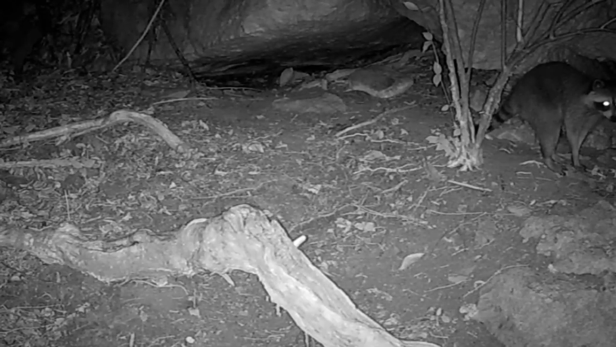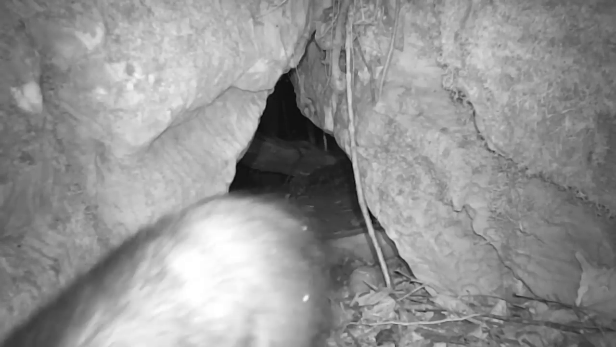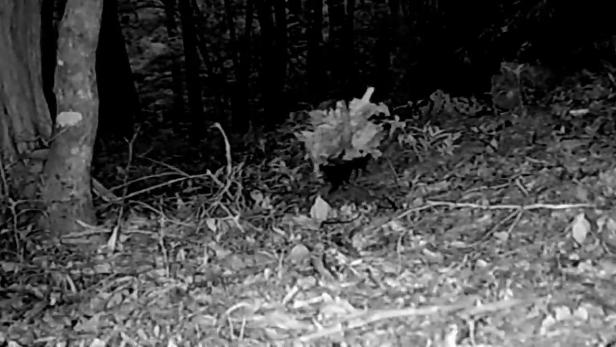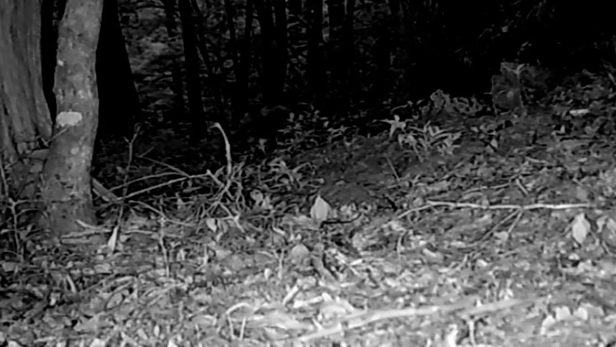But that's about all I got on this camera that night, this week. But I know it does other things. There's a possum moving through the back door. It wasn't on the front camera. That camera don't trigger it sometimes. And up on the ridge, there's a possum carrying leaves at 100 degrees. My goodness.